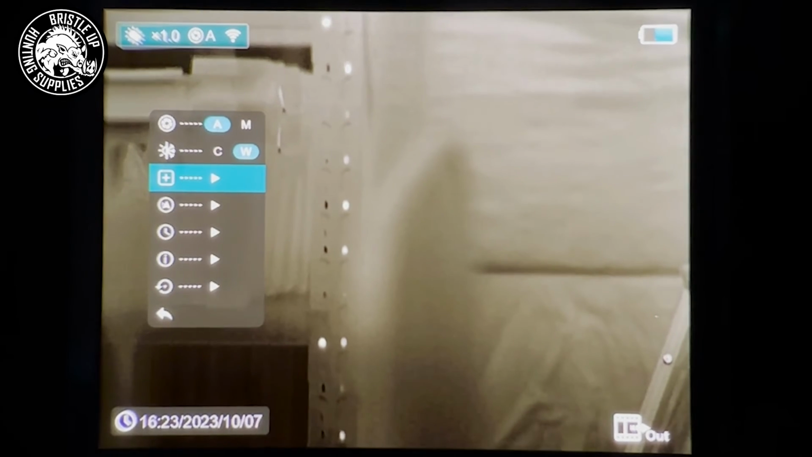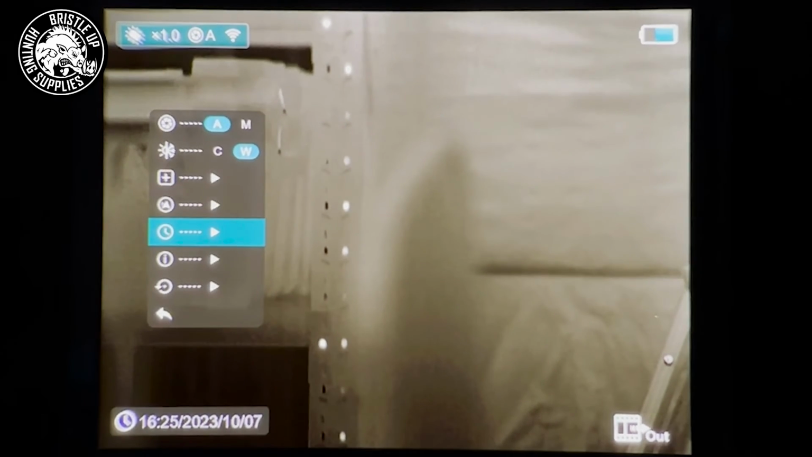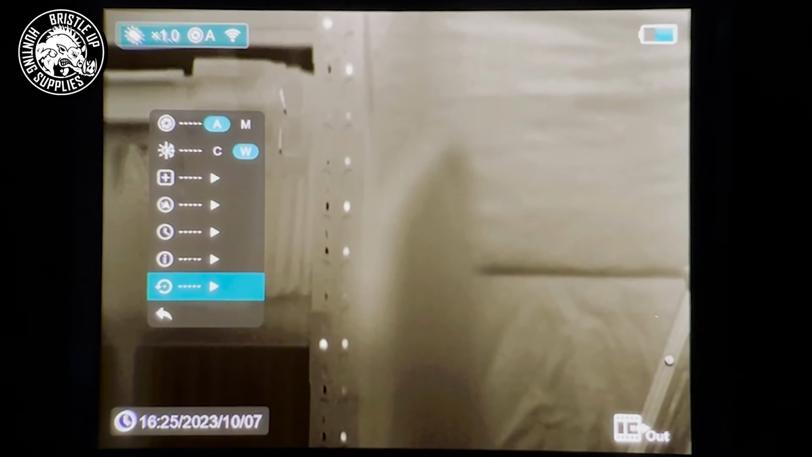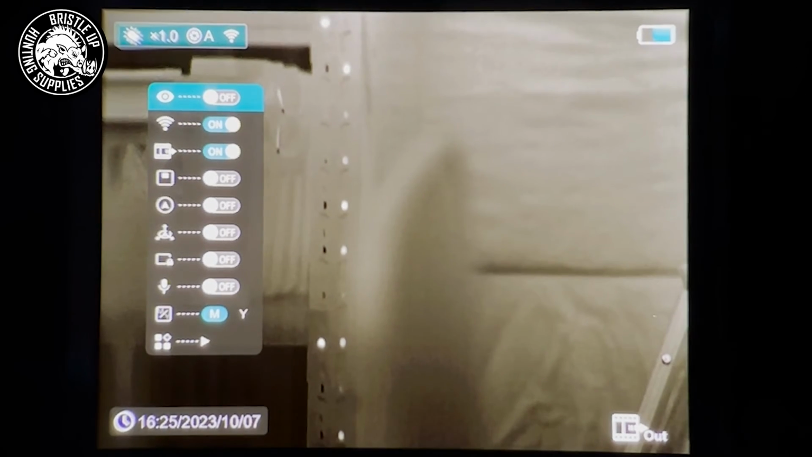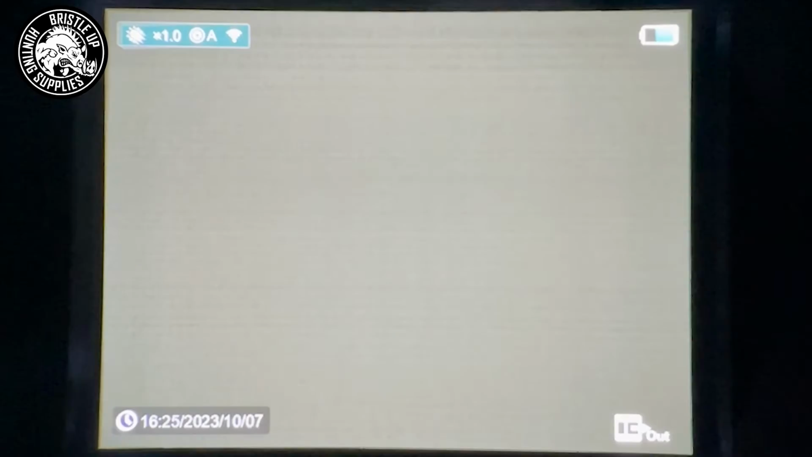Alright, so the next option is the defective pixel corrector. So the next option down from pixel repair is the compass calibration. And then we have date and time, information and version details, and then restore to default. So that'll actually restore the unit to default. If you are having issues, I recommend doing a restore before you try anything else. Now at the bottom here, just an arrow to go back to the previous menu. Now if I press the power button, it'll shut that down and away we go.